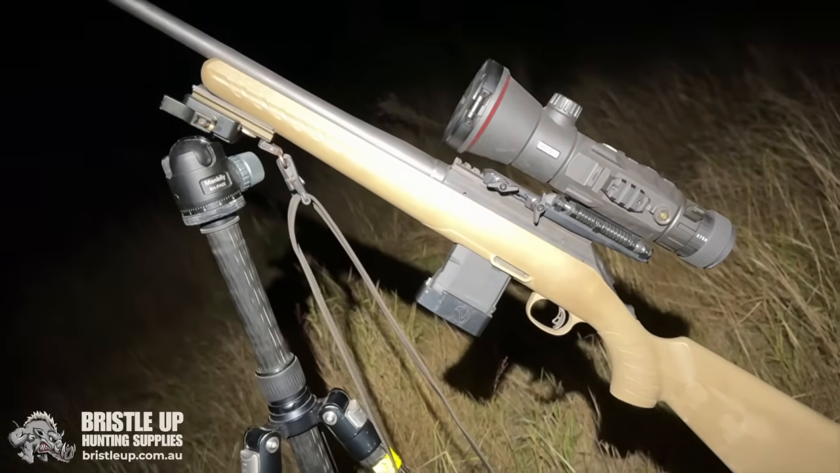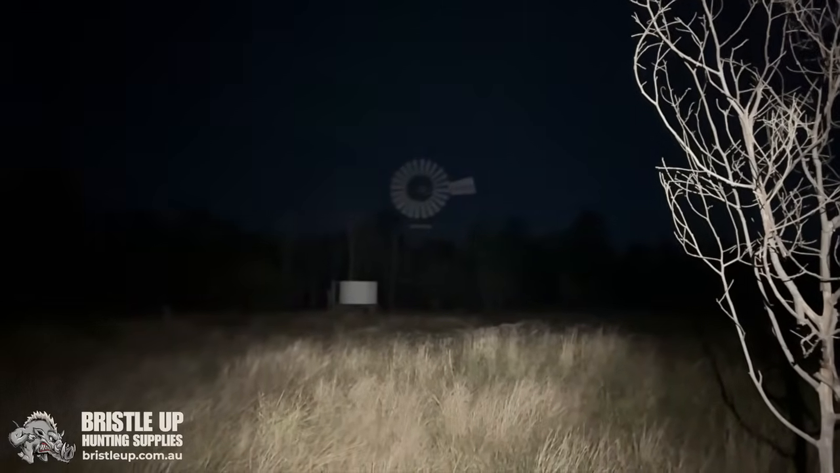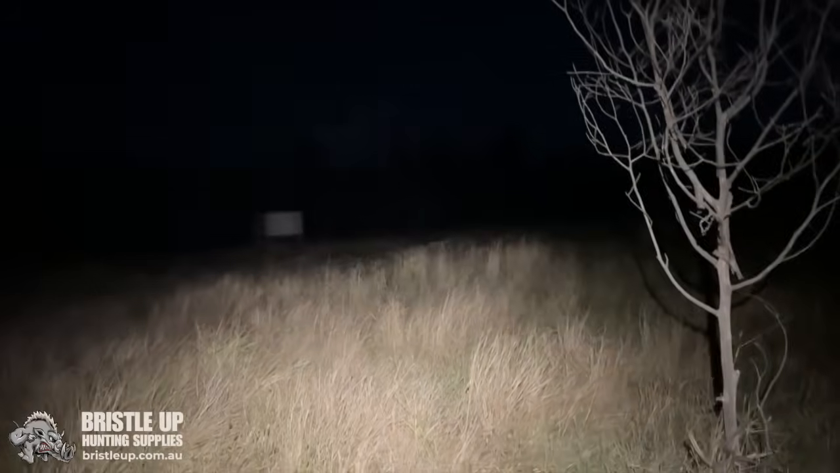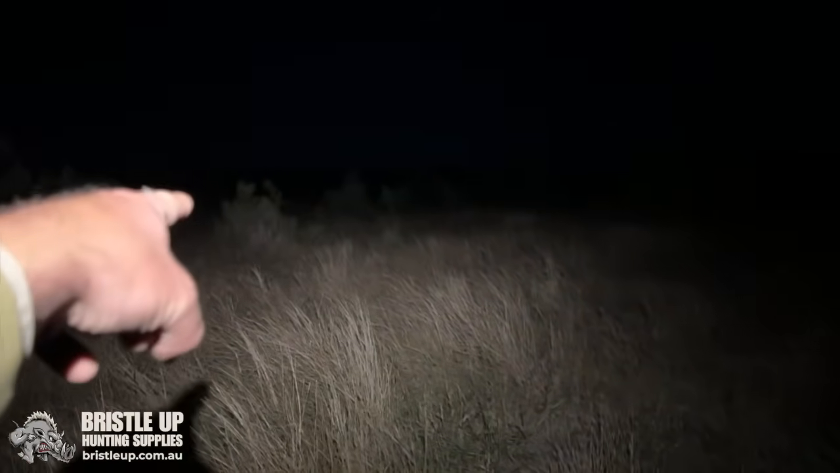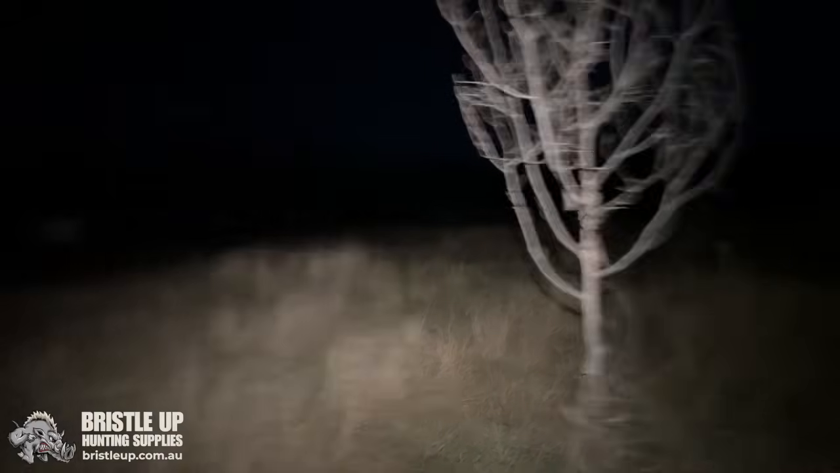But like I said, I put my rifle down to climb the windmill and they were just there watching us. But actually, I reckon I probably would have been blacked out against the sky, so that's why they sort of kept coming up. But I reckon they saw me. So that other dog, he ran off and he stopped back there just after you shot. But he was up here further, I think. I'd have to go and look back in the footage, but it all looks different from up there.